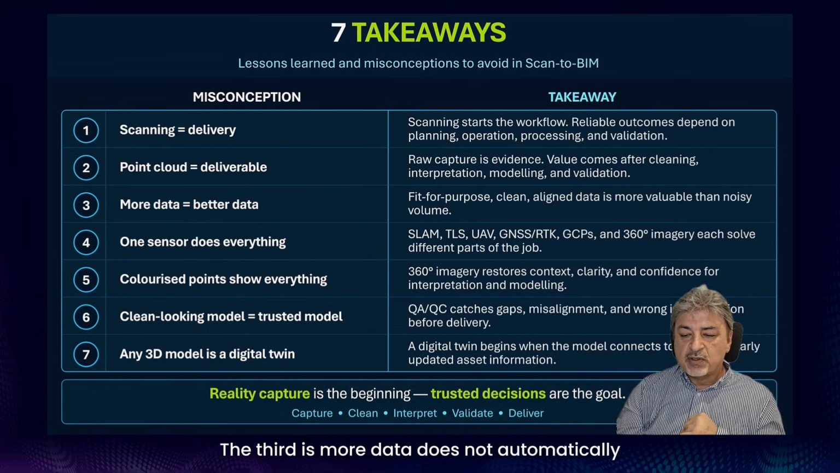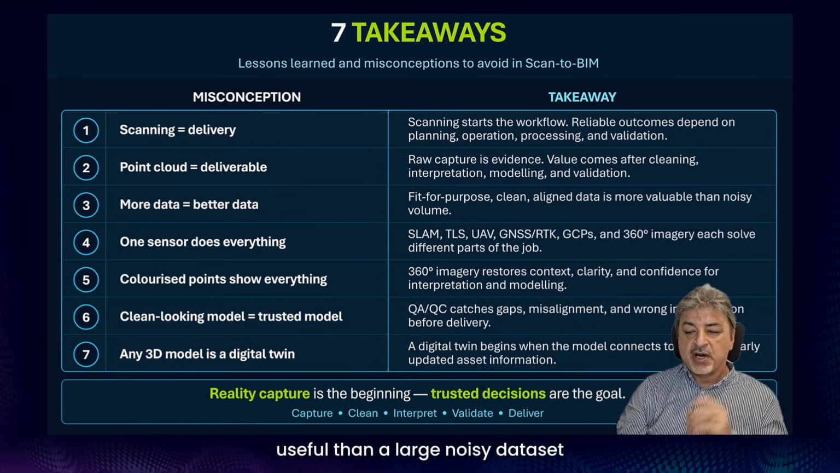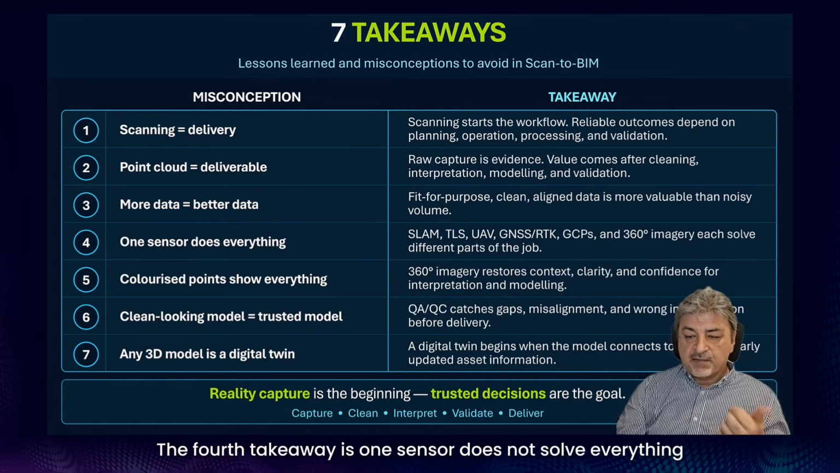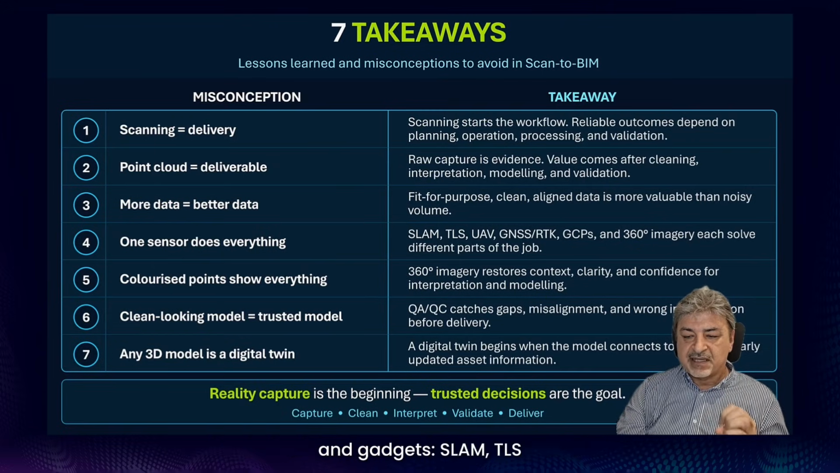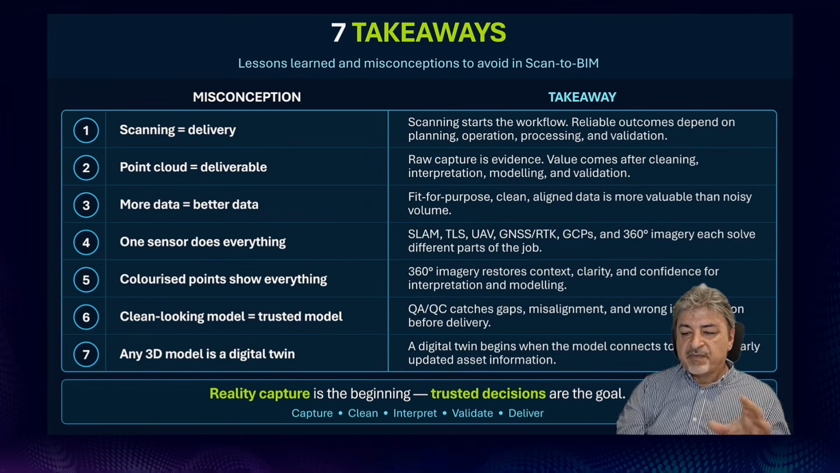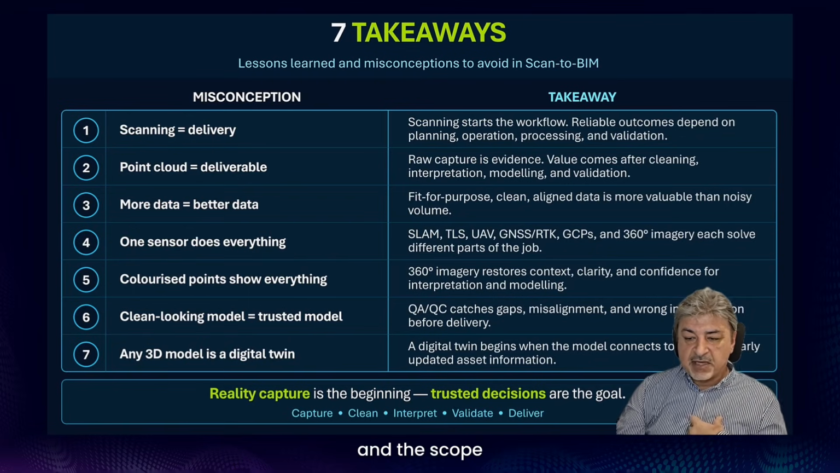The third is that more data does not automatically mean better data. Clean, aligned, fit-for-purpose data is more useful than a large, noisy data set. The fourth could be that one sensor does not solve everything. That's why we have a stack of different techs and gadgets: SLAM, TLS, UAV, you name it. So the right stack depends on the project and pretty much the scope.